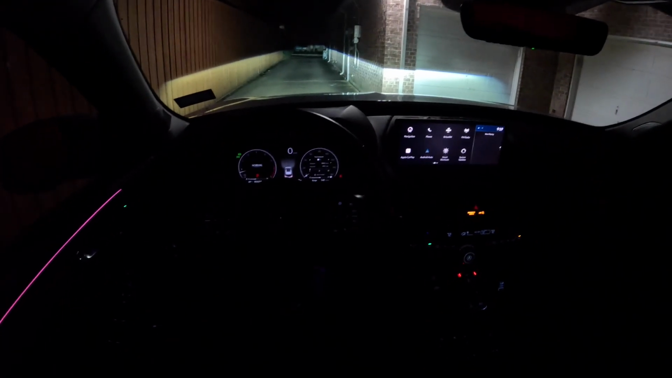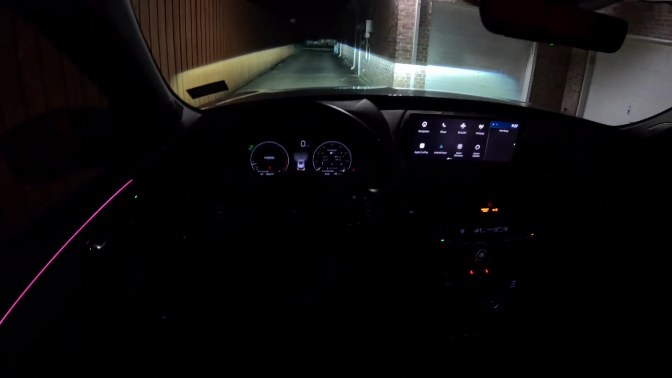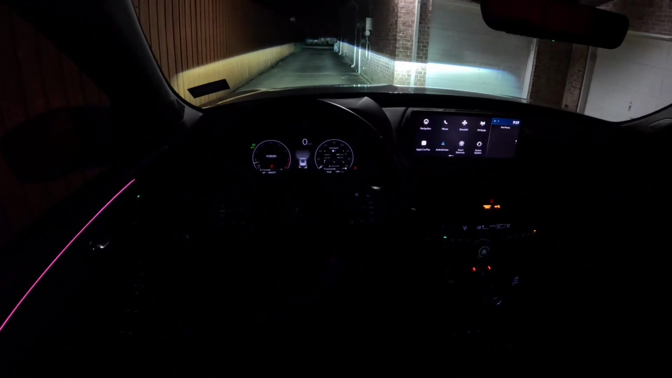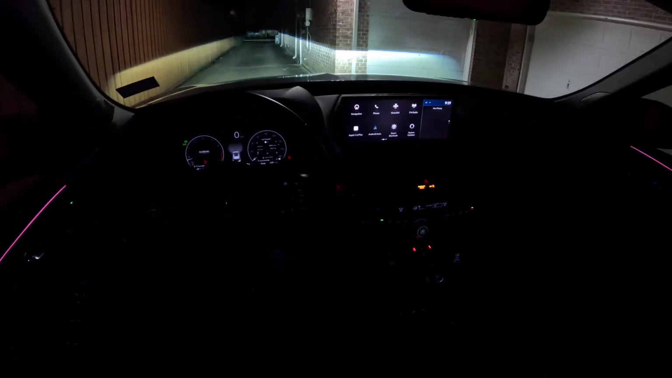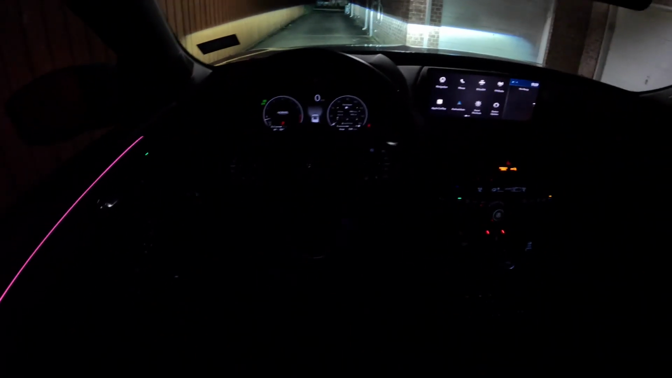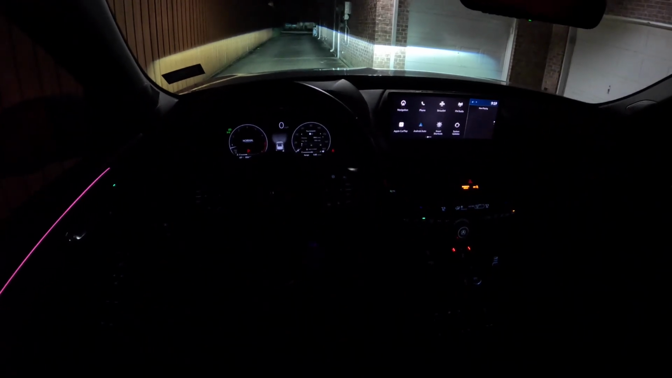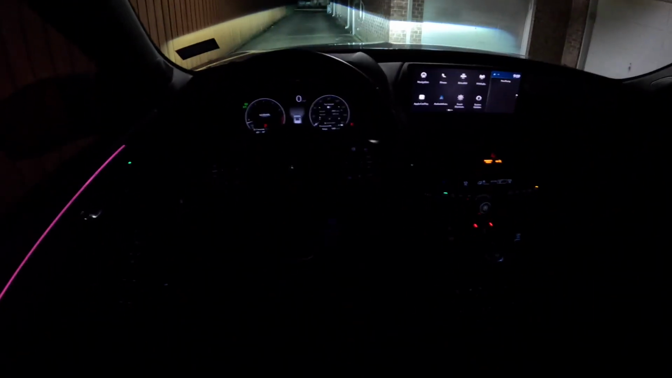Today, let's go for a nighttime drive in my 2024 Acura MDX Tech SH all-wheel drive. I made a video on this one before, but I never got a night drive on it, so might as well do that now. The 2024 MDX Tech is the last model year of the pre-facelift version of the outgoing MDX. And I really like this car.